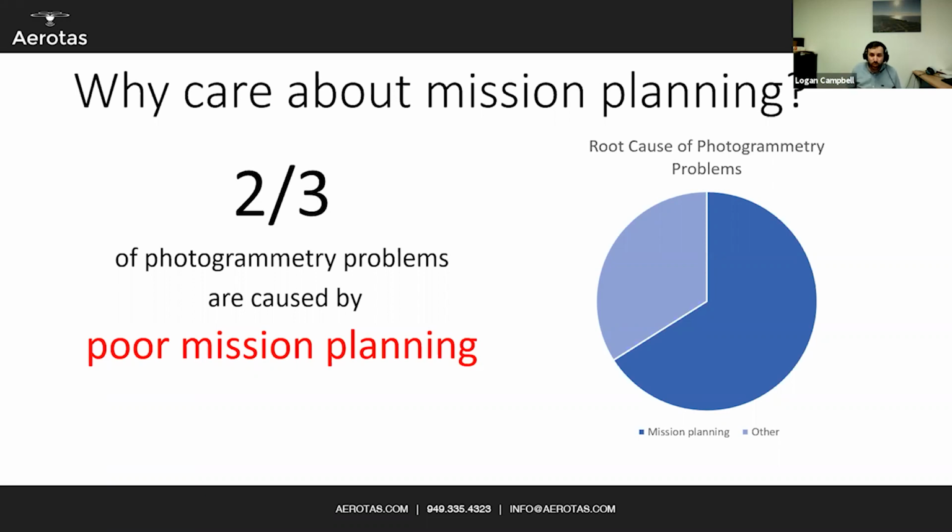And honestly, that's true with ground surveying as well as with drone surveying too. Anyone that's ever forgotten to charge their batteries or left a GPS antenna at home and doesn't actually have the antenna for their GPS unit knows that these little tiny mistakes oftentimes can make the biggest impact. So that's why we say take some time and think about mission planning.